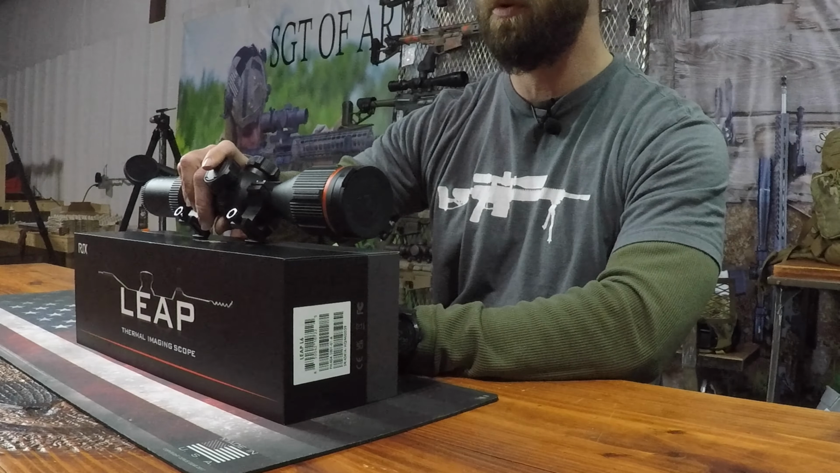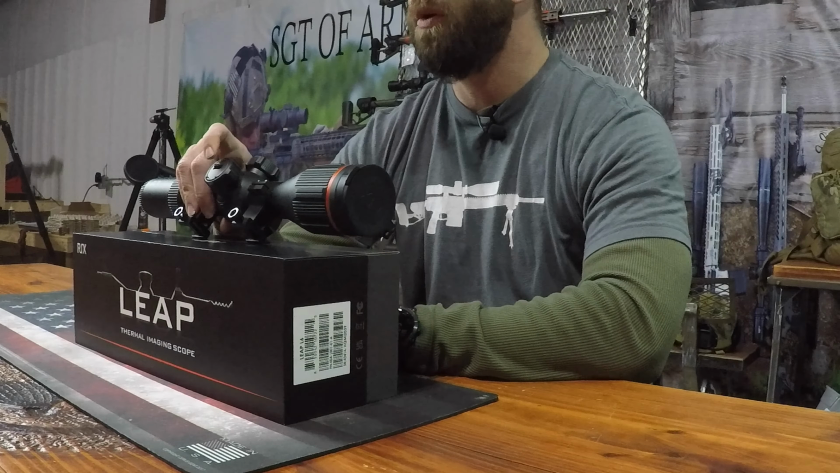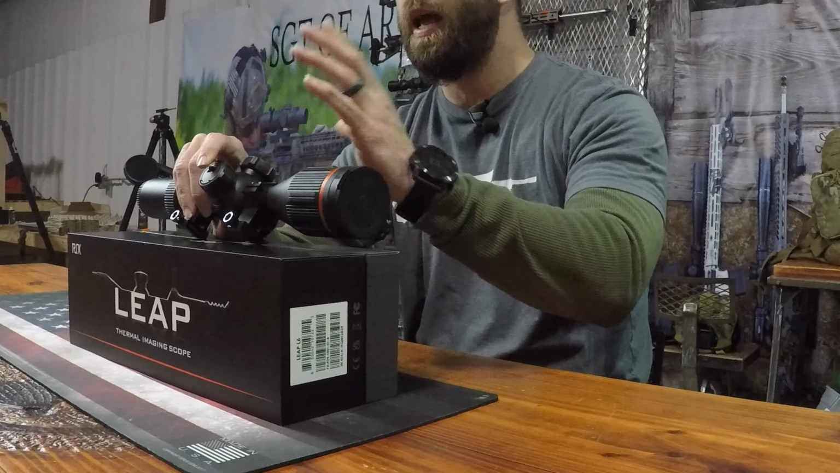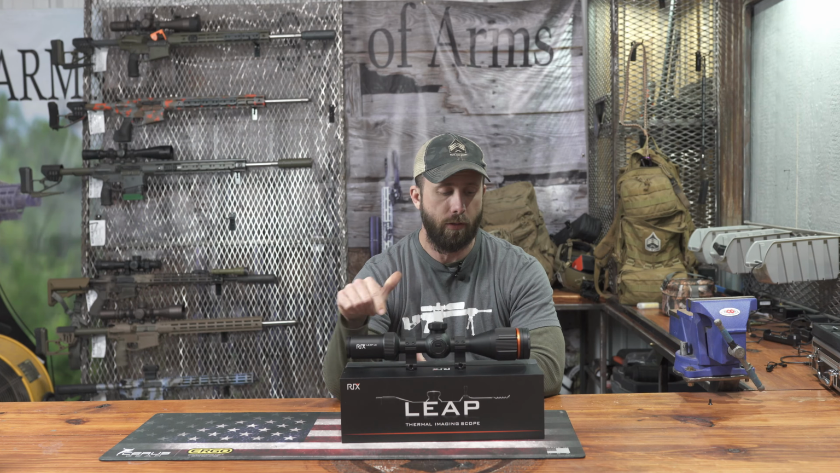I've heard through talking with some other people and being on the Rix owners group that people were having problems with the battery door. I did not have problems with my battery door at all. This unit right in front of me is not the one I tested. This is a new unit that's going to be mine that I'm going to be running. Supposedly there were problems with the battery door staying locked.